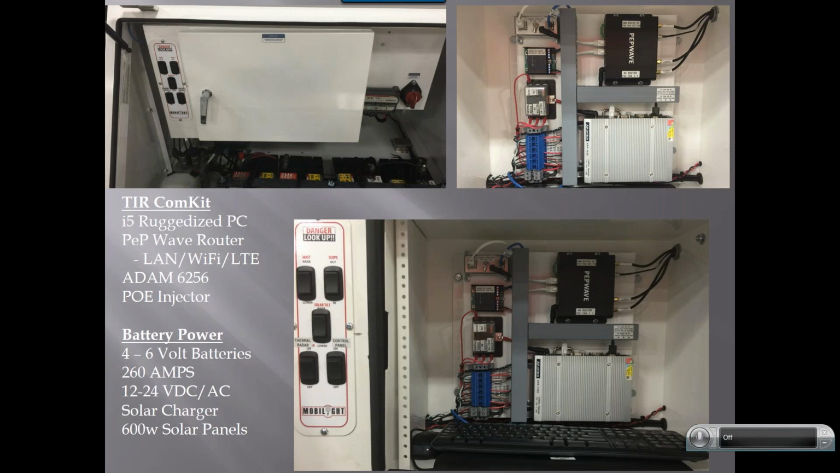There are the 4 6-volt batteries in there, which creates about 260 amps of power, and that's constantly recharging with the sun. If you have cloudy days, with that much power in the batteries, we get good voltages up to 2 to 4 days without sun, and we can also add battery banks if we need to, another 4 batteries if we need to.